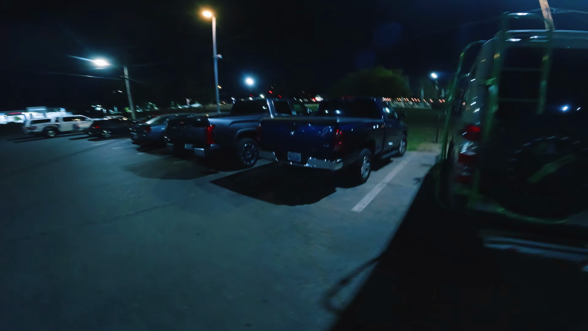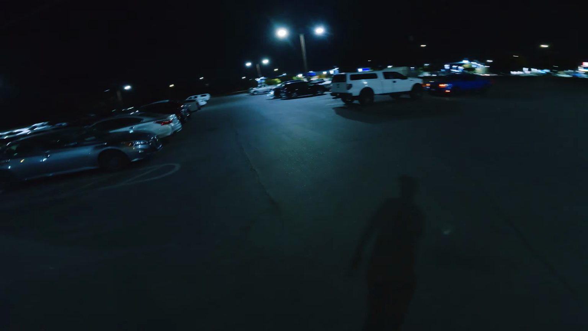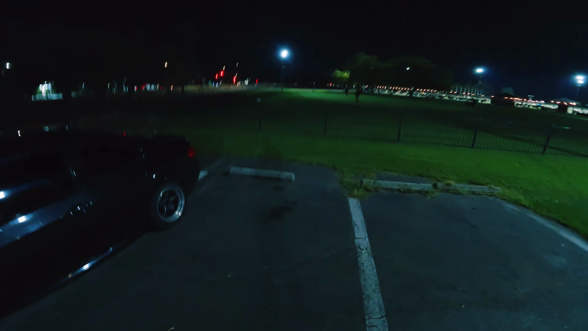We're at this golf course right now, headed to the whip. It's right behind this truck right here. We're gonna see the girl. There it is. Man, this golf course is super lit up at night too.